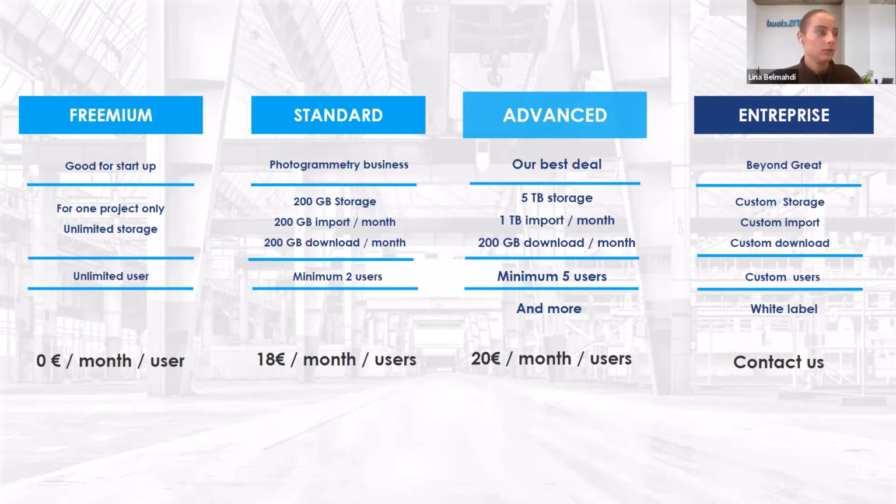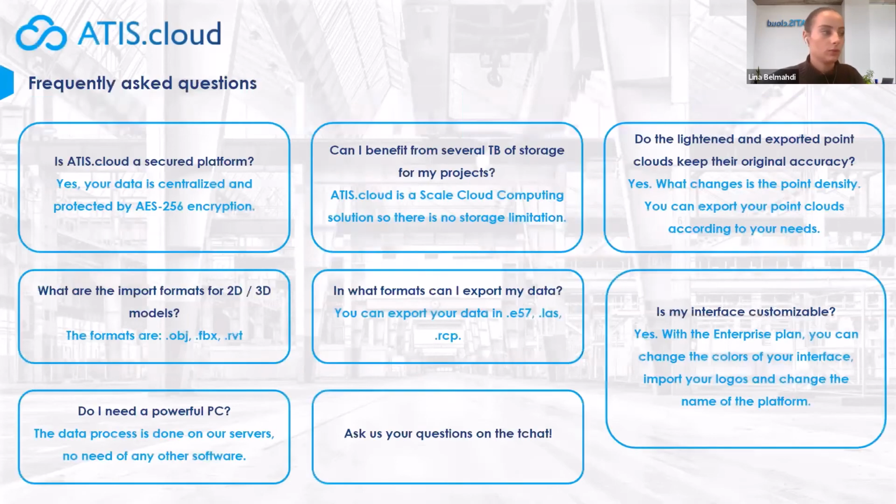And then we are going to move on to some of the most frequently asked questions. So you can see on the screen what they are. Our data is secure, our platform is secure, like I said. We support 2D and 3D models, in formats like OBJ, FBX, RVT. If you have any more questions, please feel free to ask them all. Our technical team will answer them.